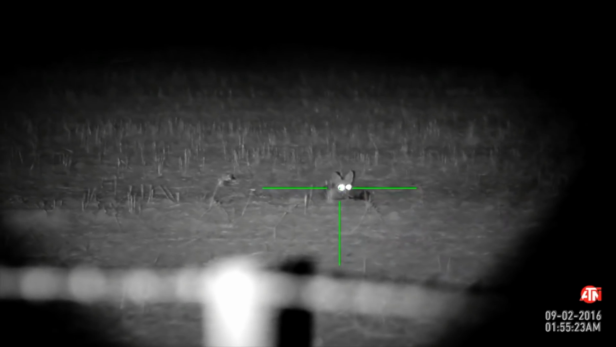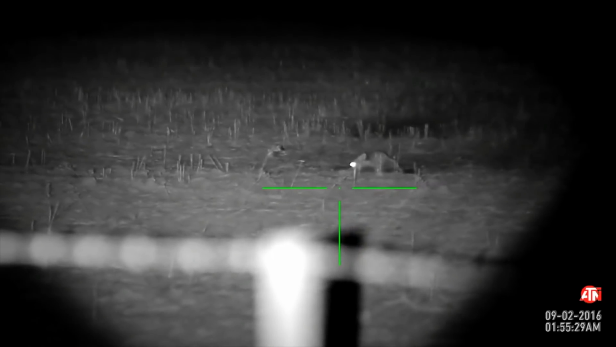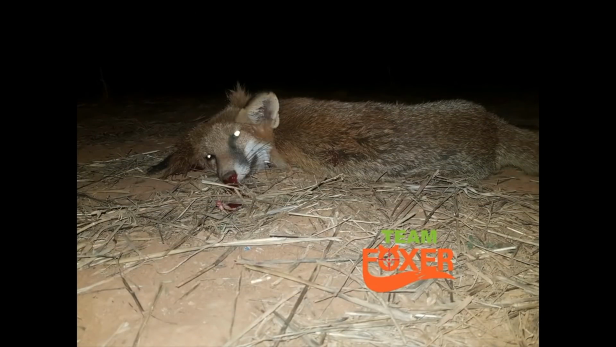Fox number 3 requires the least amount of effort of all. That's what we call a sitting duck. Lights out for you, mateys. 3 from 3 from Jason Down Under rounded off a fantastic week for him.